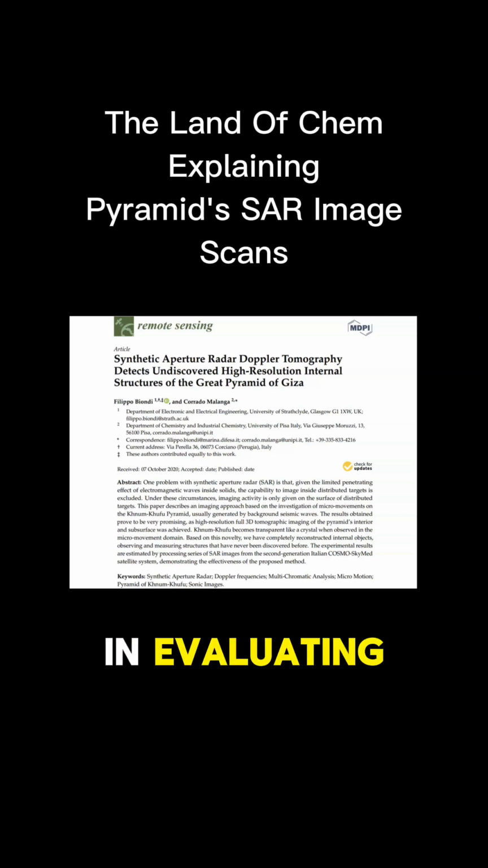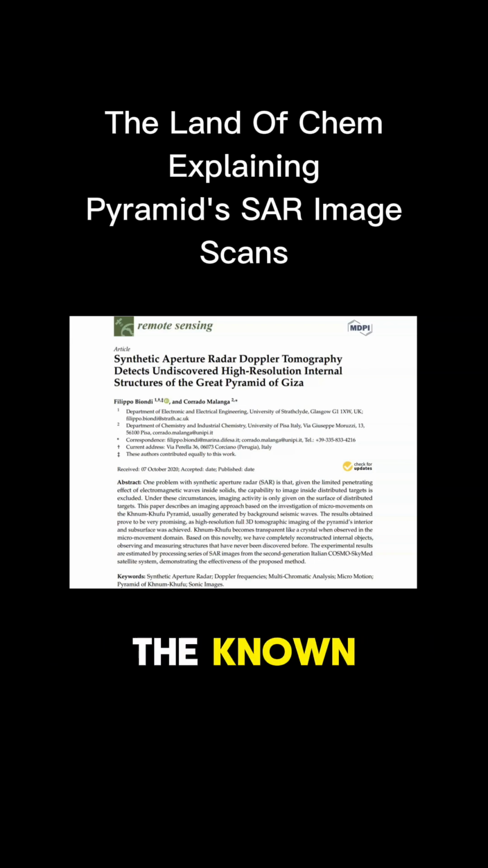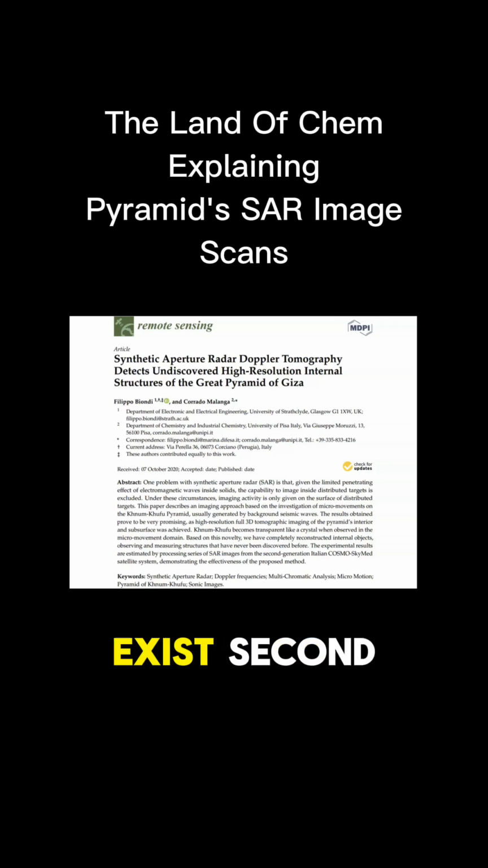So in evaluating the following data and the potential viability of this SAR technology, we need to see three things. First, the ability of the SAR scans to detect and clearly show the known configuration of the structure. In other words, we should be able to see clear as day the chambers that we know exist.